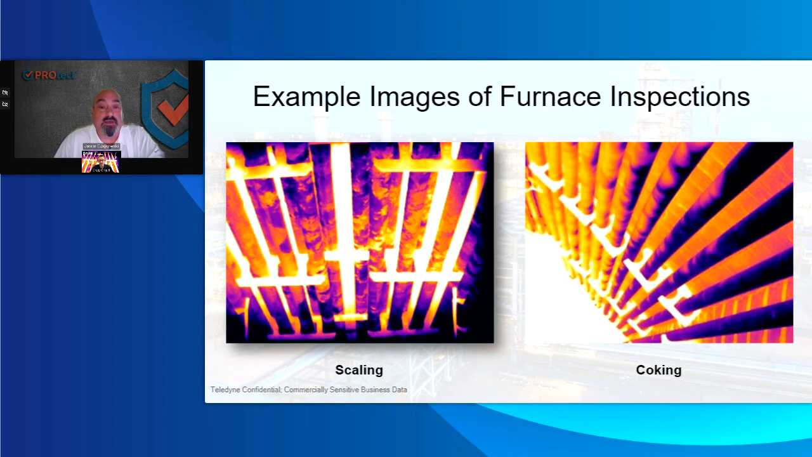I don't know how the reliability engineers determine how much scale they can lose or whatever the case may be. But a lot of the times when guys go do UT readings, they'll buff a little spot off in there, and that'll be the cleanest spot so that we get accurate readings.